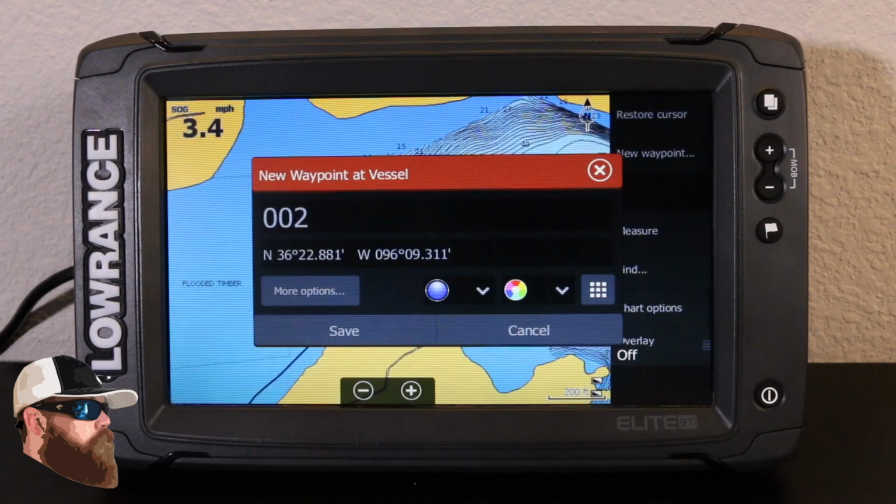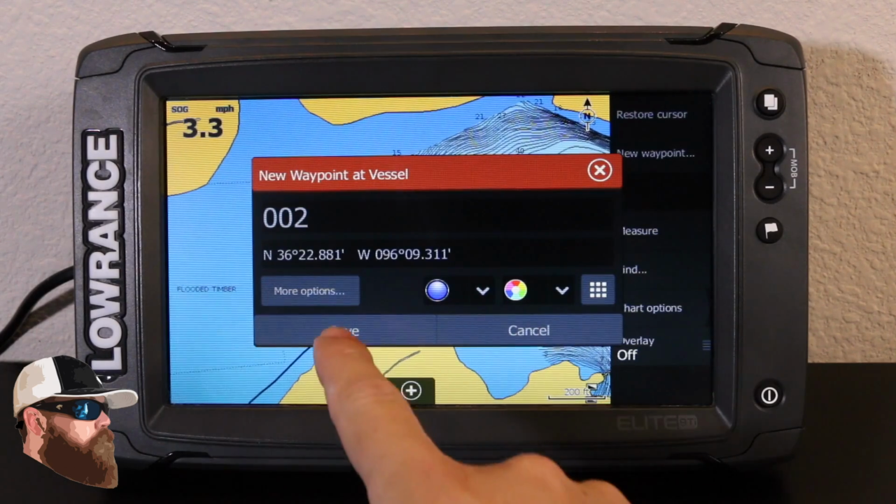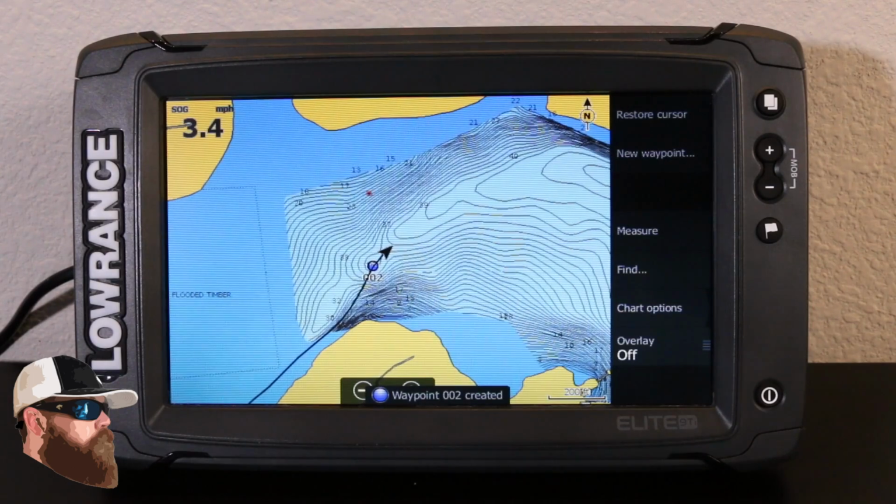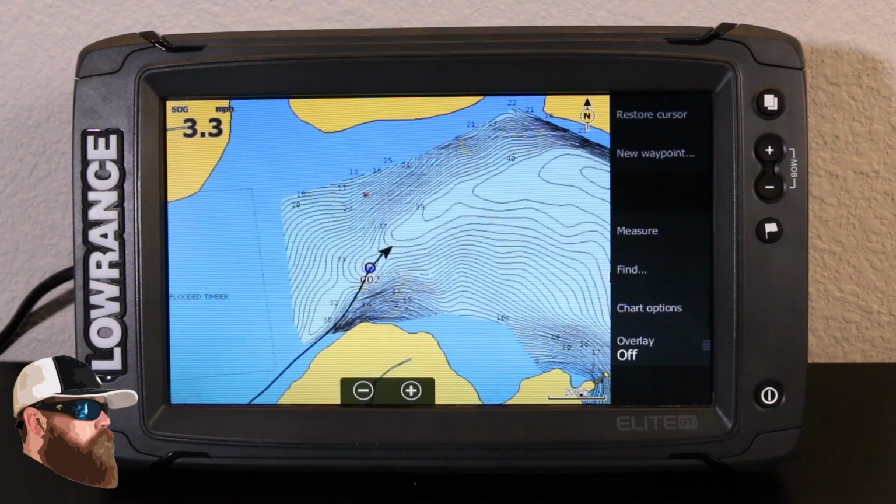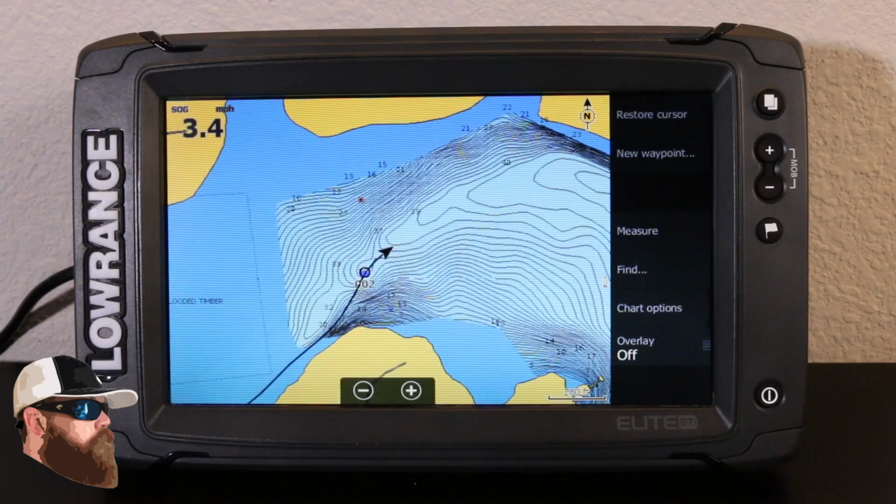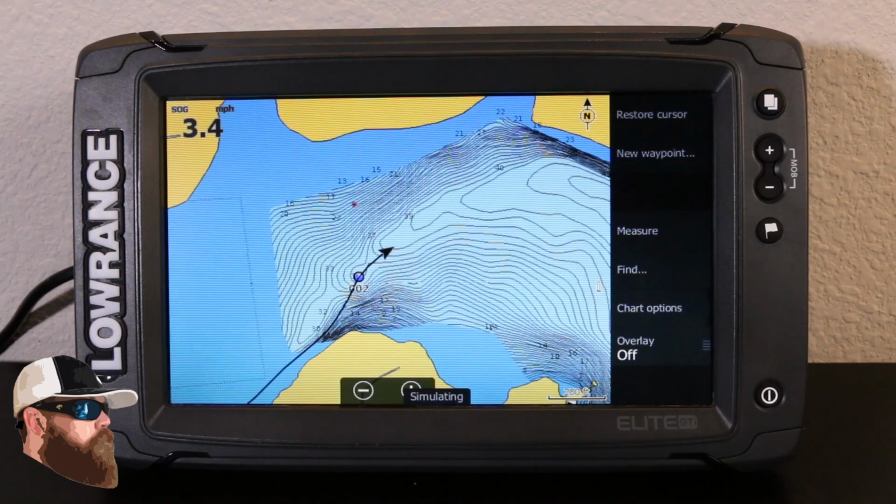Automatically it'll pop up and say new waypoint at vessel, so all I have to do is hit the save button. A little blue dot popped up, and that's a great spot right there. We numbered that one number 2. It's going to automatically default and save everything in numeric order.